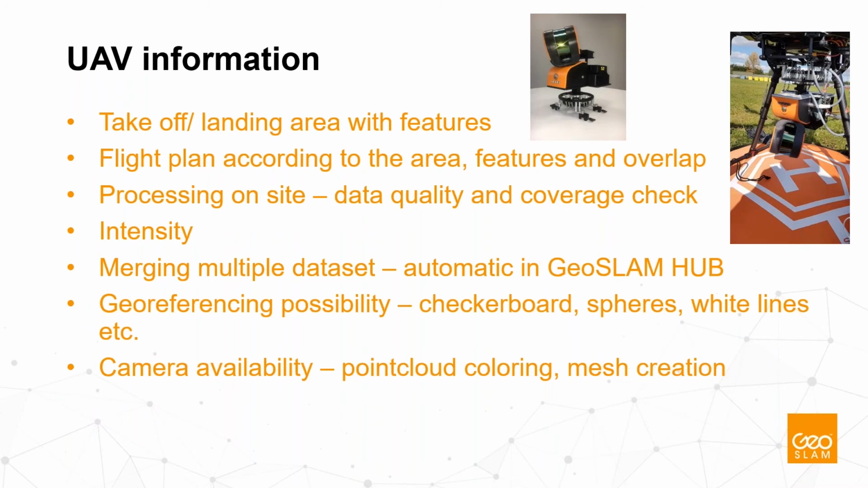So just something to think about when you do a UAV survey. Again, from the principle of the SLAM technology, you would need an area with features. It would not bring you very good results when you have just a pure, planar surface like a field with no features.